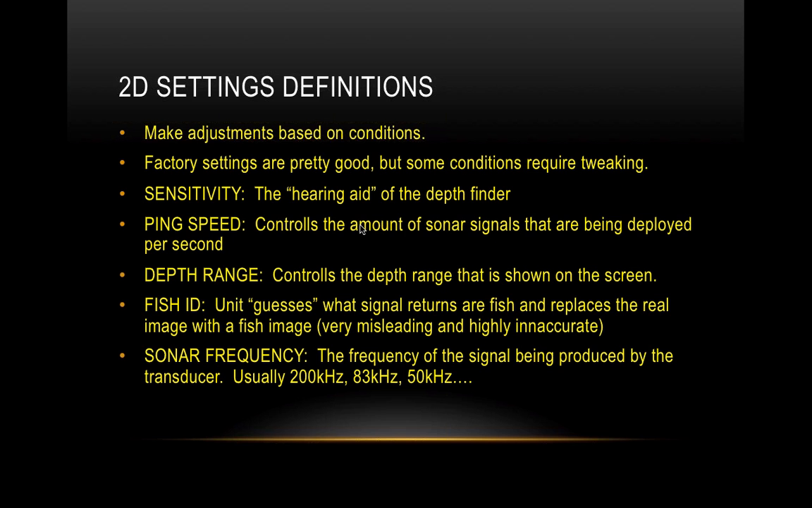And the same thing with the transducer. If you turn it all the way down, you're not going to be able to see the bait fish that you want to see. You're not going to be able to see the little details, like maybe there's a clump of grass. Those are things that you want to see, but you're not seeing because you turned it too far down. There's a happy medium there, and we're going to talk a little bit about that.